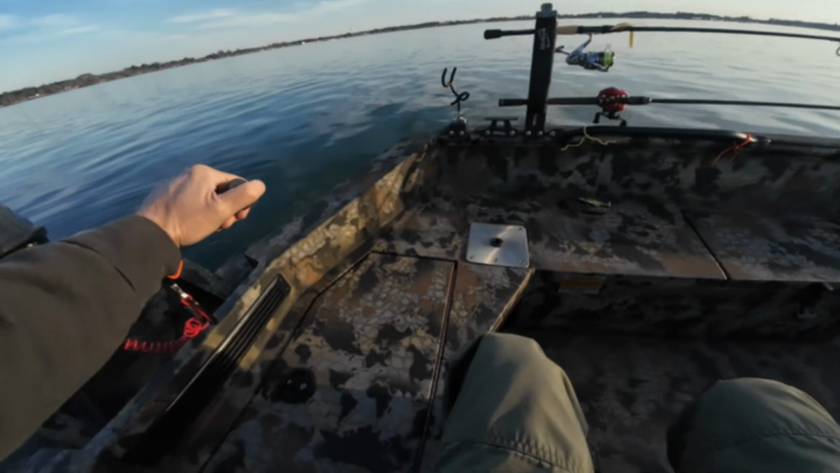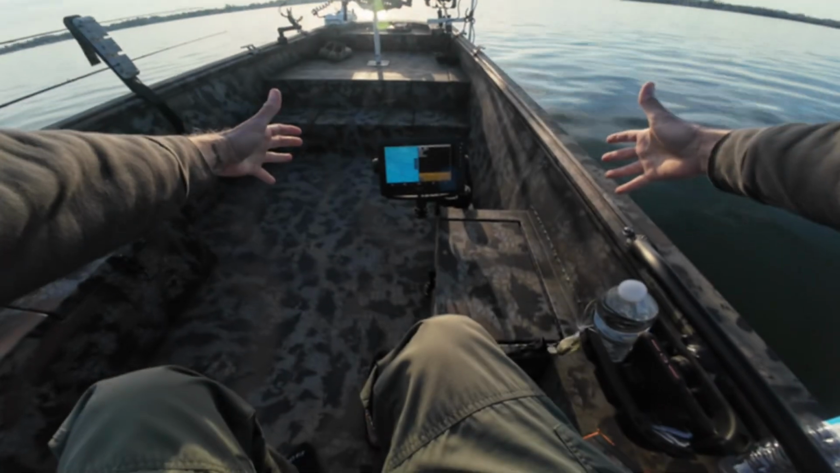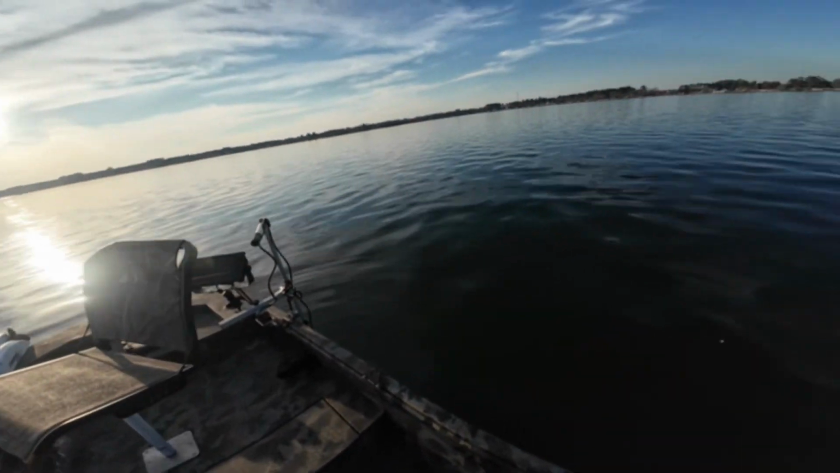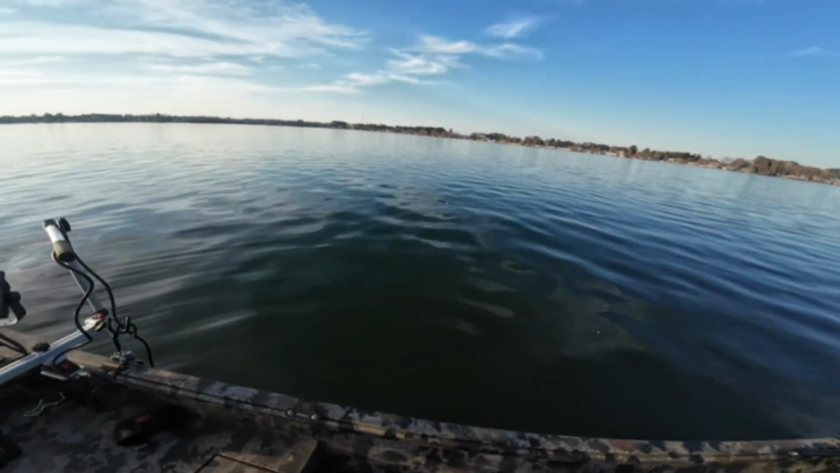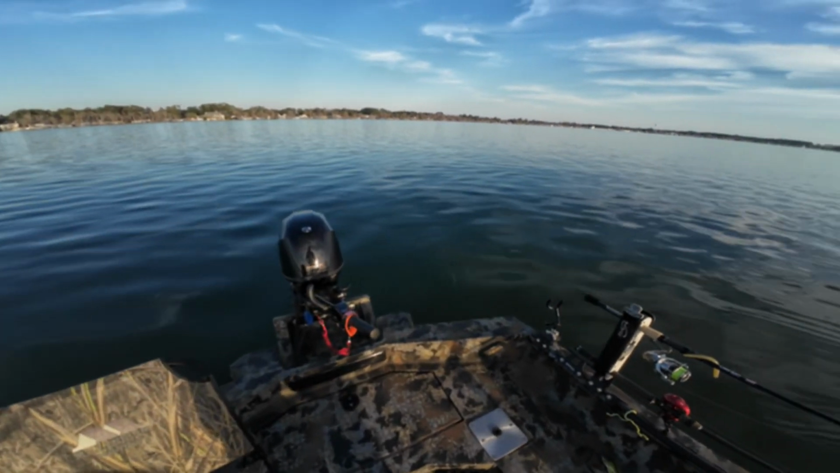What I do like about a tiller motor is this, the open space. If it was a console in here, it would be taking up this big space right here, and I like to move around. I like to move and groove when I'm fishing. So you never know what you got to do. You got to move a fish, got to flip a fish over the side, whatever. If you got somebody else on the boat with you, it just gives you more space, more room, not having that console there.